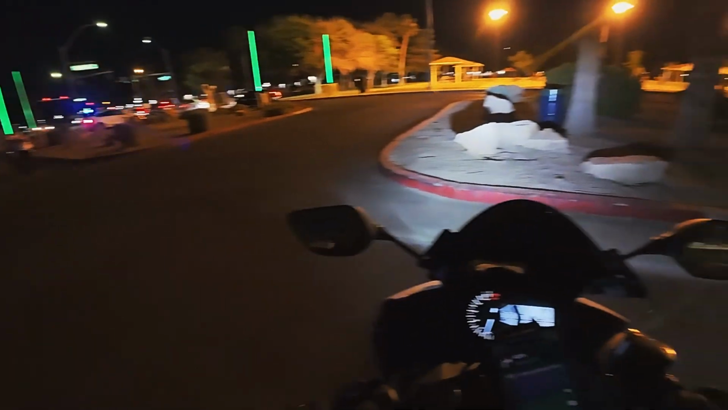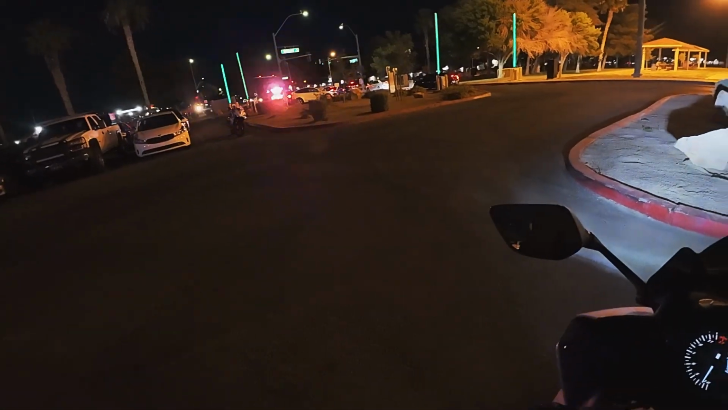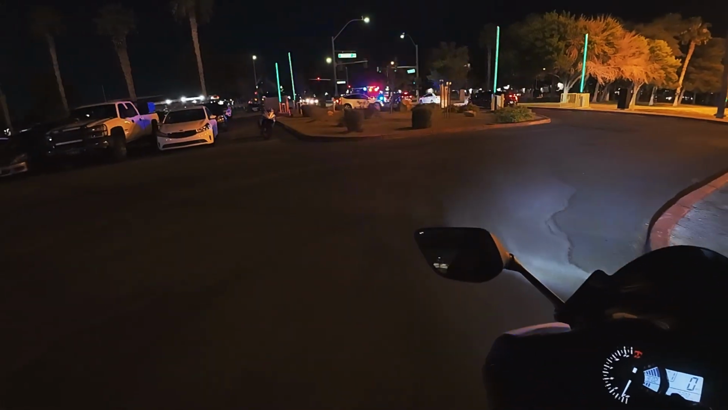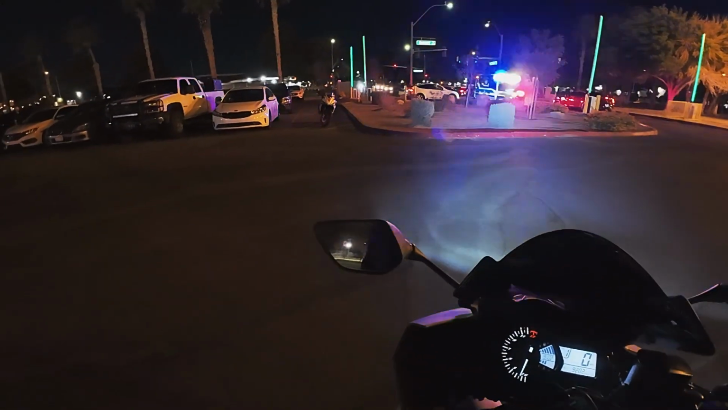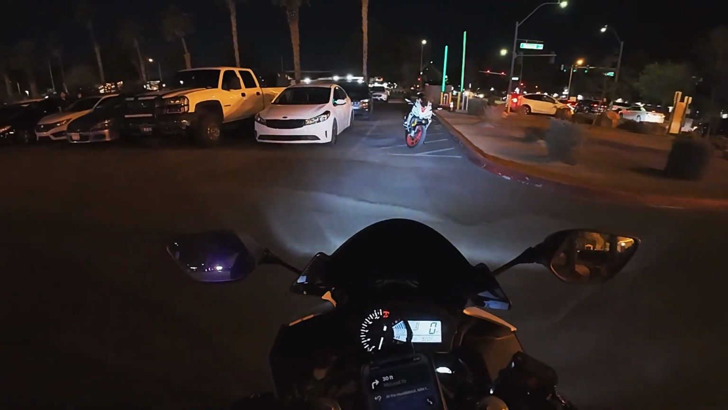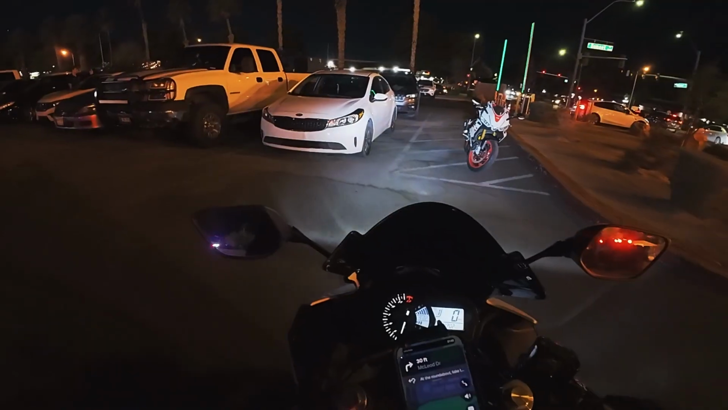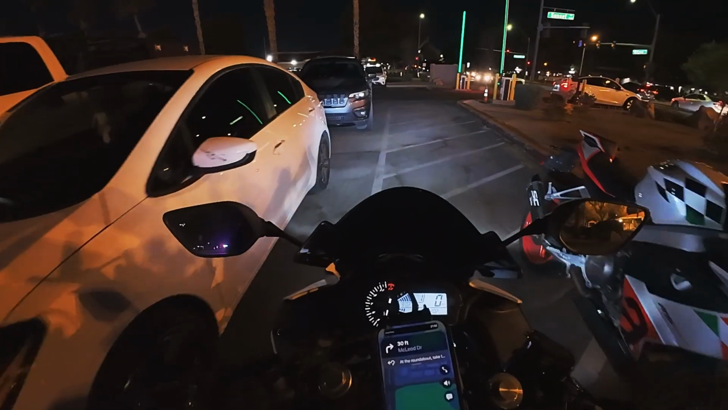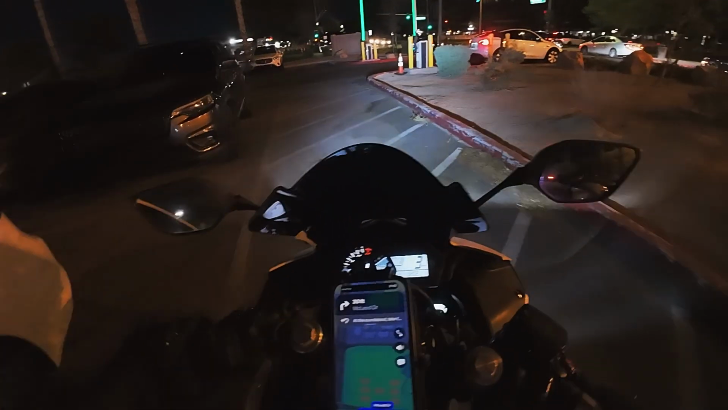And somebody parked right here in this lined spot, and I was like, you know what? Not gonna lie. Oh look, there's the ambulance. I was like, dude, I kind of want to park with this other bike. I have to be very careful not to hit it though, because that bike looks so sick.